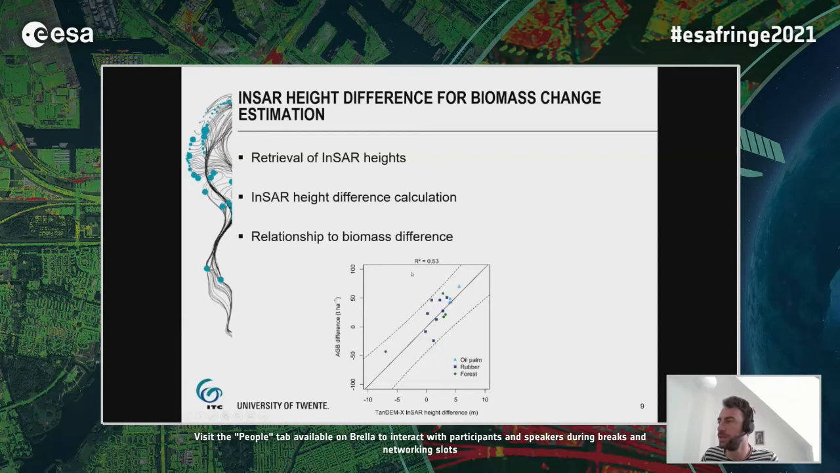As you can see here, over the different plots we see a relatively good linear regression, but this is mainly based on a few extreme cases where we have a lot of deforestation, or decrease in above ground biomass, and growth in above ground biomass. But in the smaller change areas we see a lot of scattering, though in total we still have a relatively good R squared.